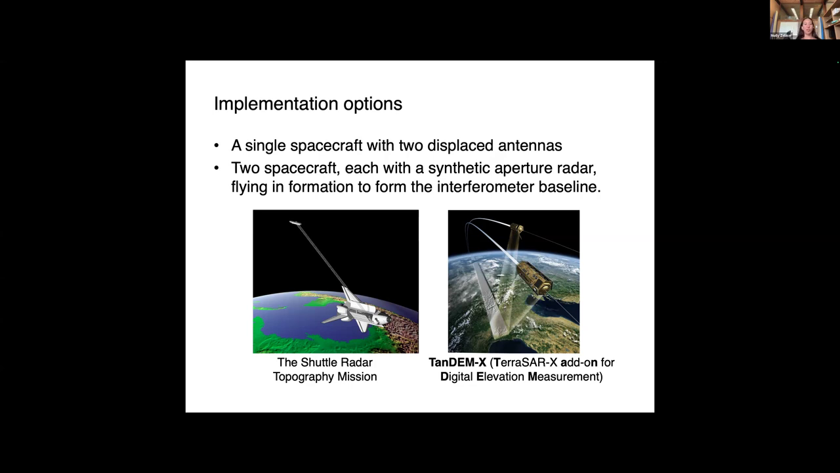This mission was called SRTM, or the Shuttle Radar Topography Mission, where these two antennas are the two locations of those dots in our imaging geometry. So here that baseline is about 60 meters.